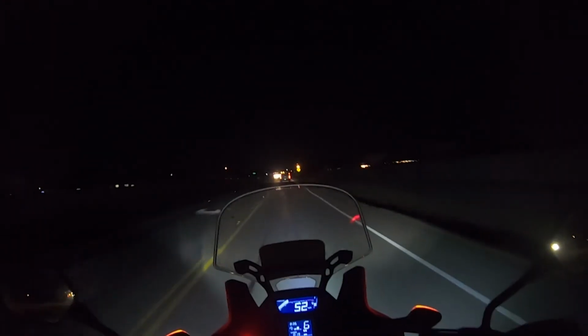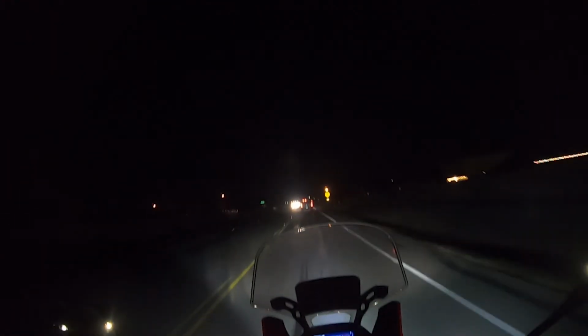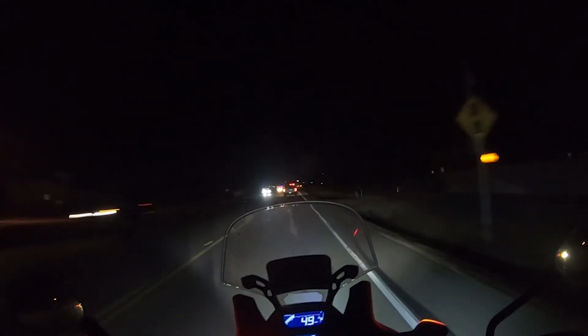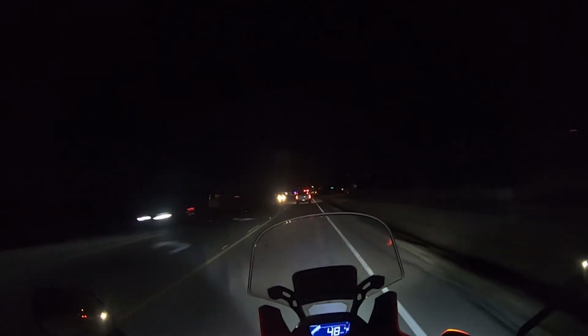That's basically all I wanted to show you folks tonight. A freshly functional fog light. And nice little trip to a nearby little bit of dirt.